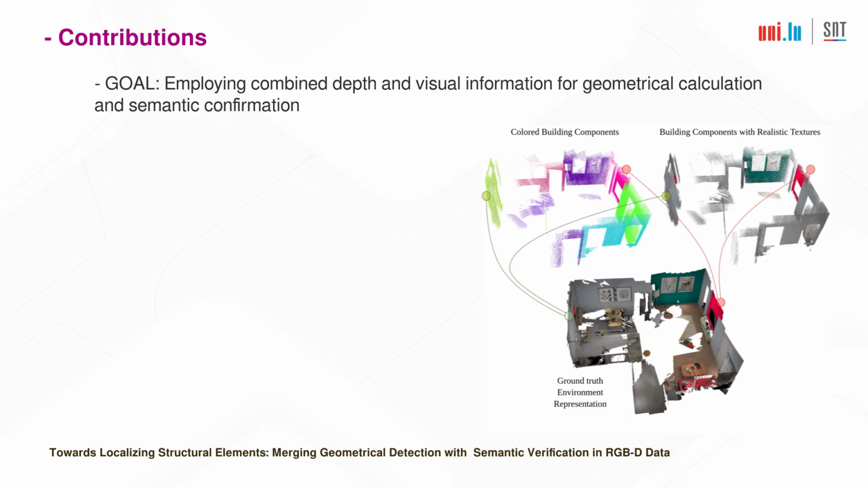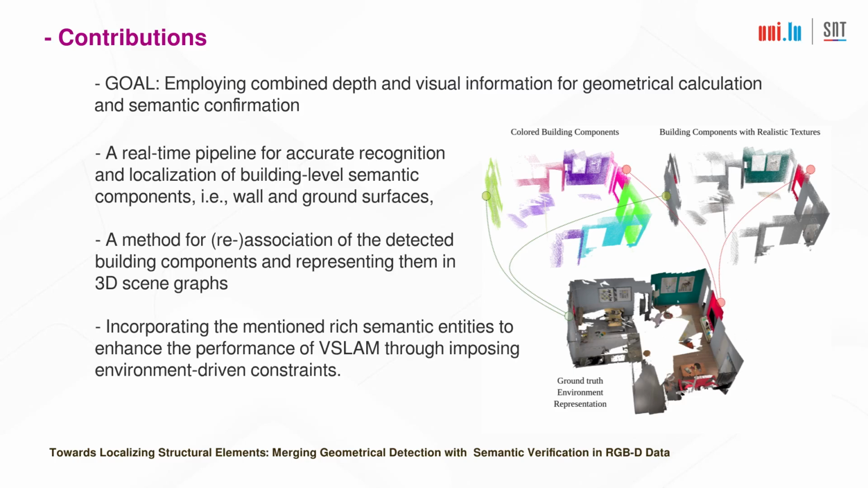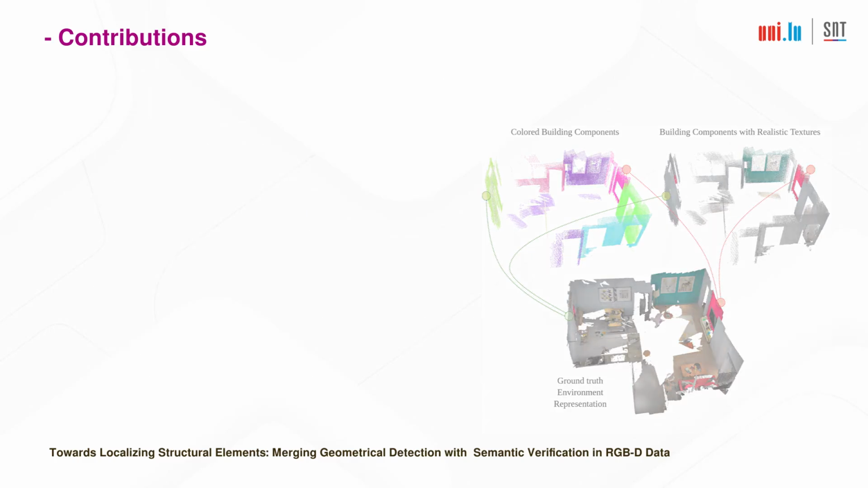Accordingly, we introduce a real-time pipeline for accurate recognition and localization of building-level semantic components, that is wall and ground surfaces, a method for association and reassociation of the detected building components and representing them in 3D scene graphs, and incorporating the mentioned rich semantic entities to enhance the performance of visual SLAM through imposing environment-driven constraints.